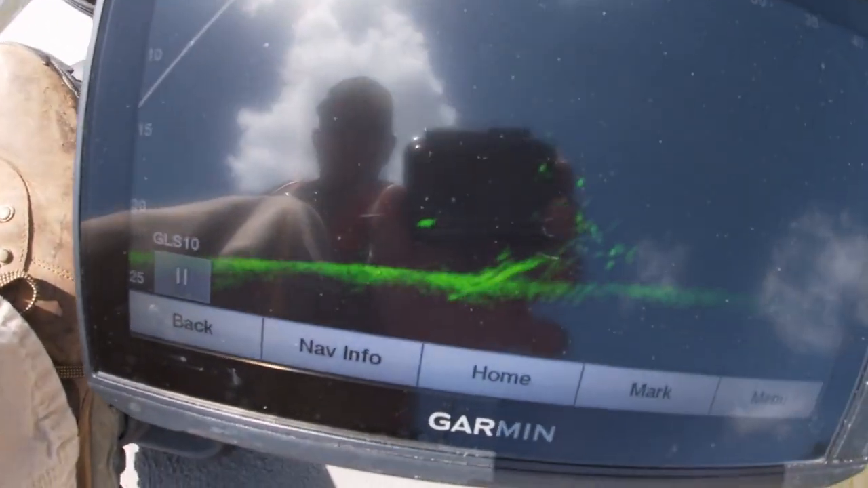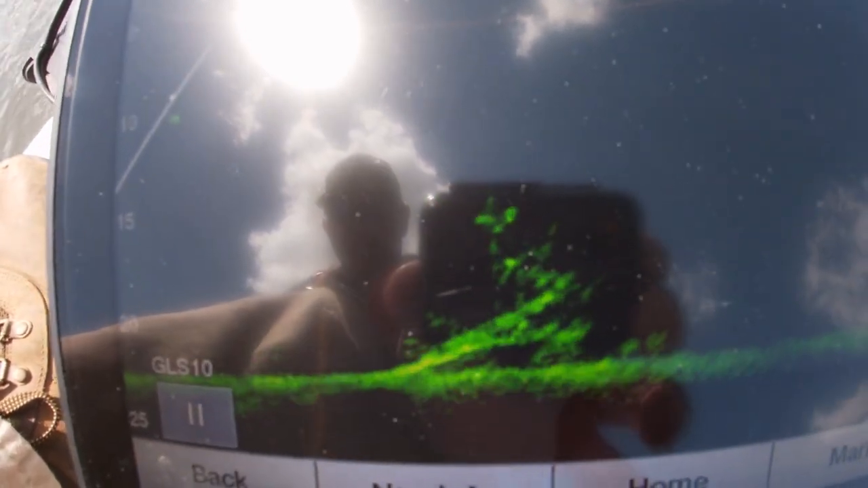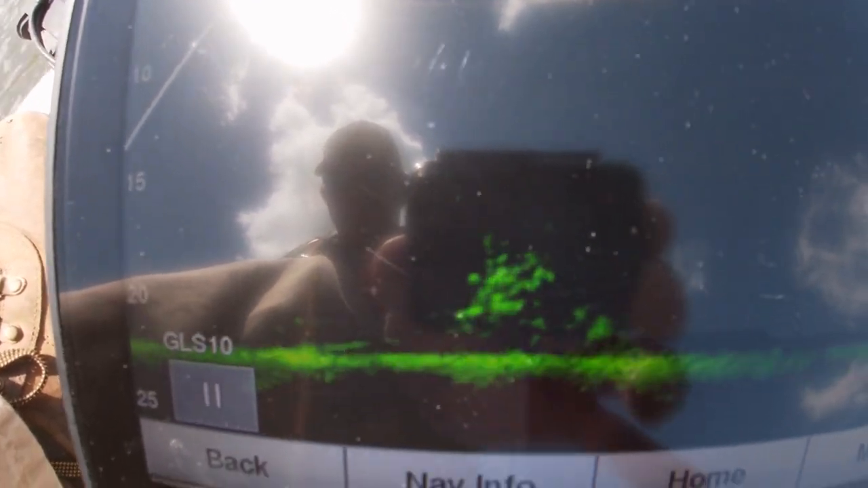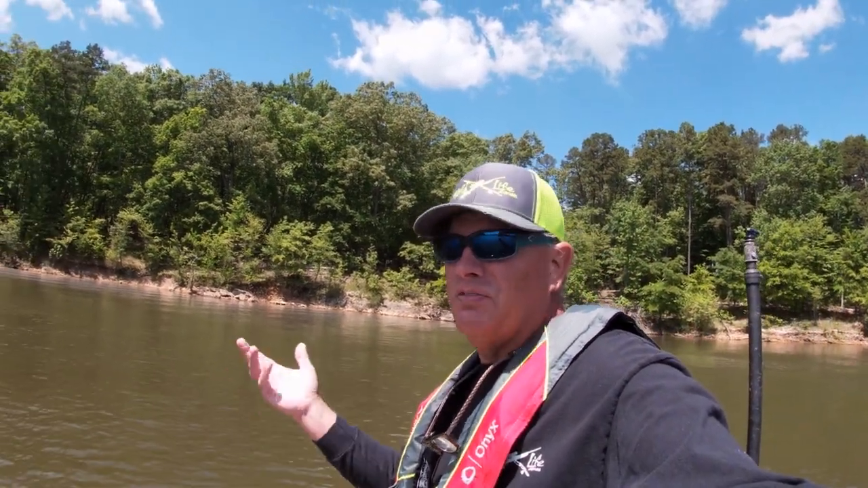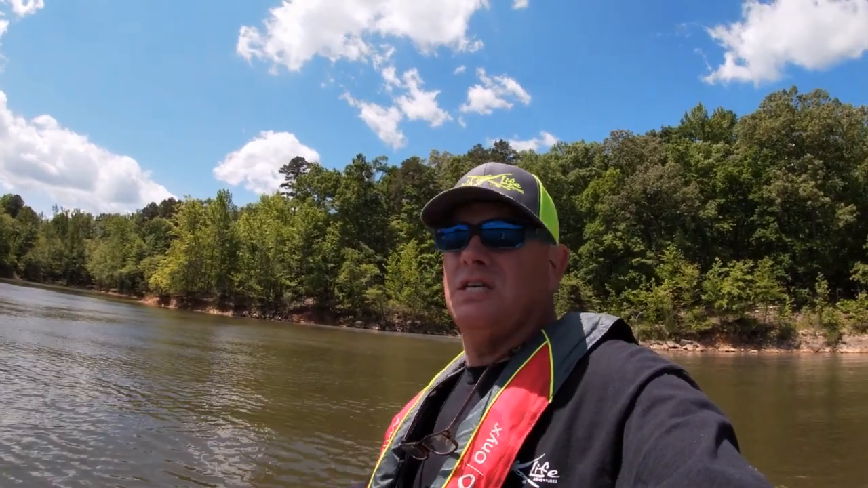Okay, there it is on live scope right there. That is the tree right there we just looked at, or brush pile. Boom. And that's what it looks like on the live scope. And so you see we've looked at it in several different ways. Now if you don't have a live scope, of course you won't be able to see that. But you can take your 2D sonar and throw a buoy marker out if you see something like that.